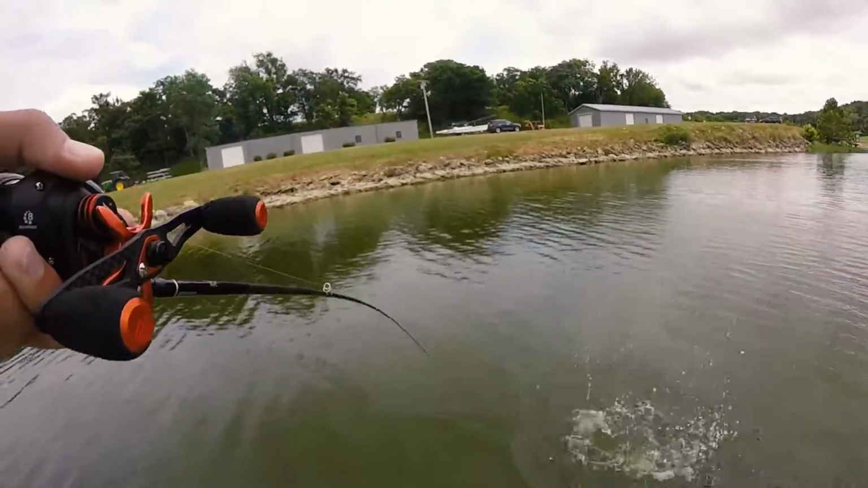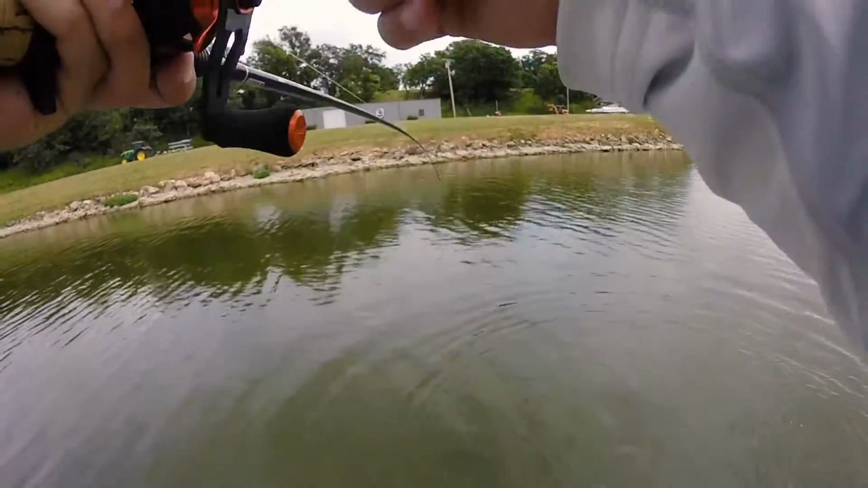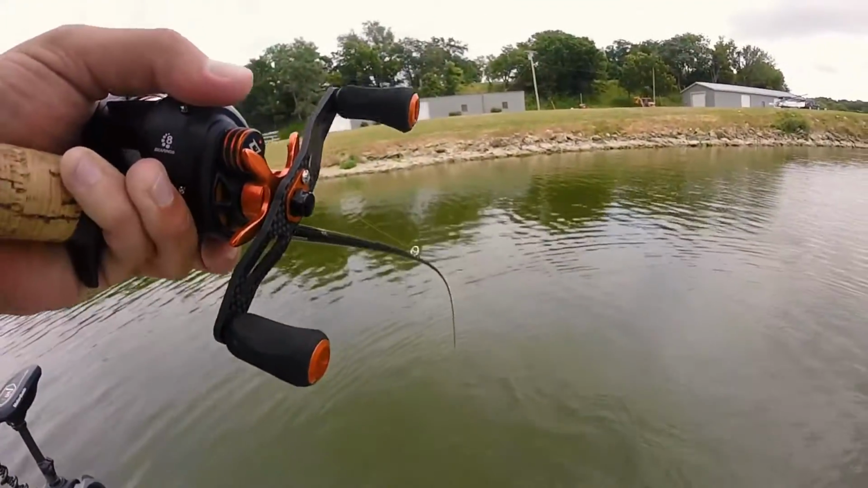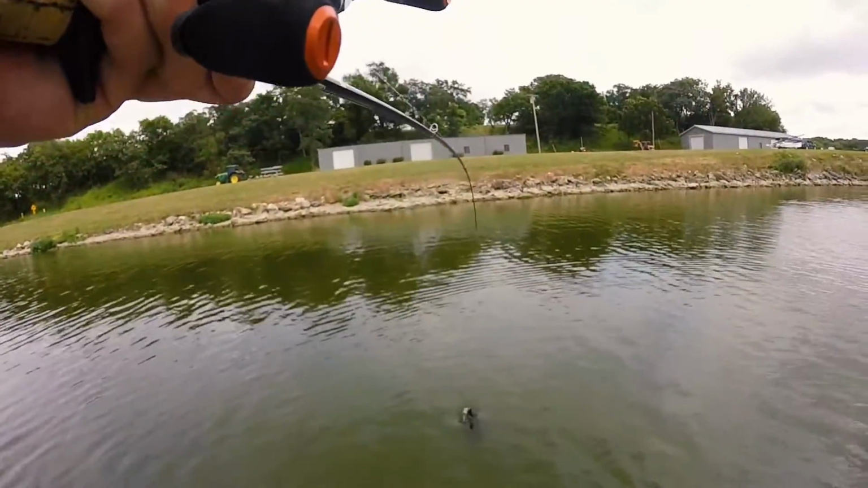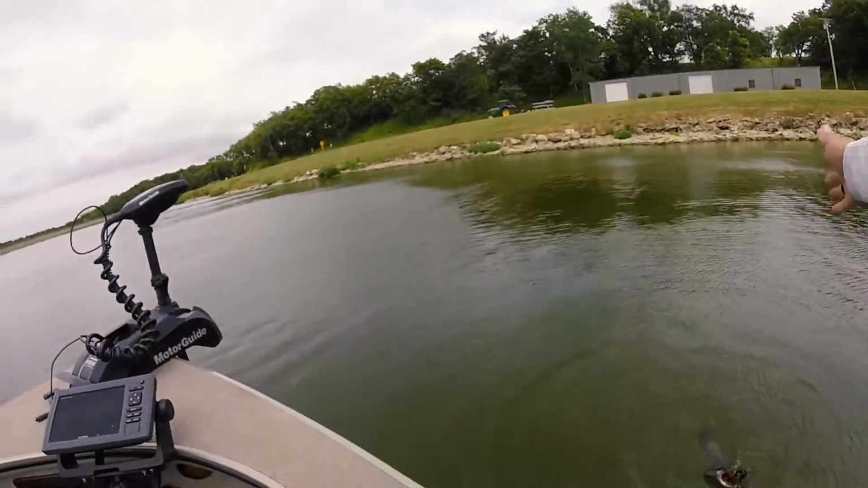Oh my God, it's a flathead. It is a giant flathead. Are you kidding me right now? No wonder he crushed it. This is the only bank on the lake that I've ever caught a flathead. This is my second one, so I guess that makes sense. Are you kidding me? Well, the same premise applies, I guess.